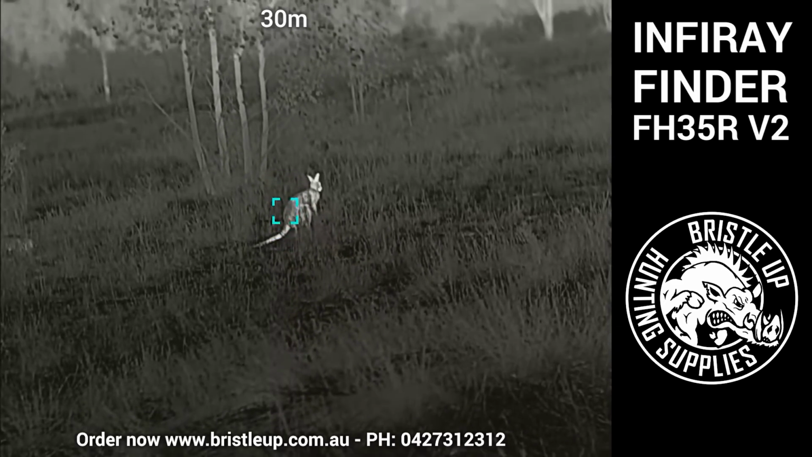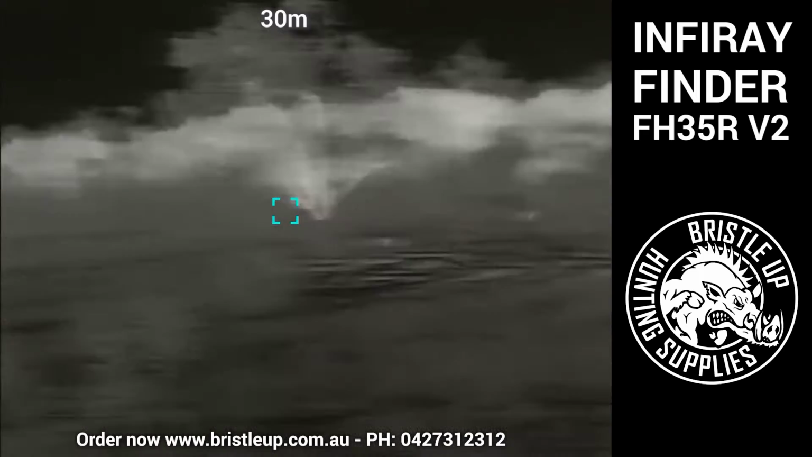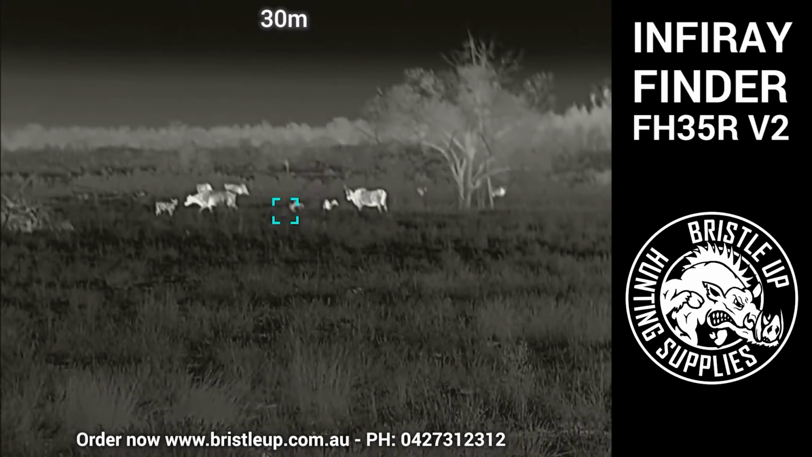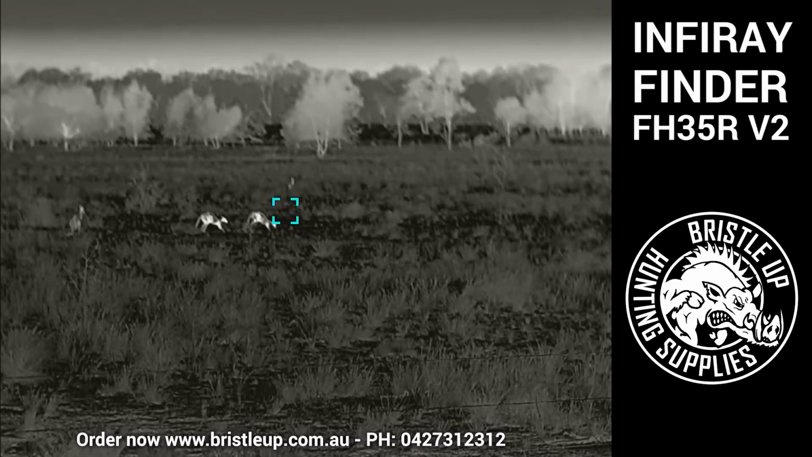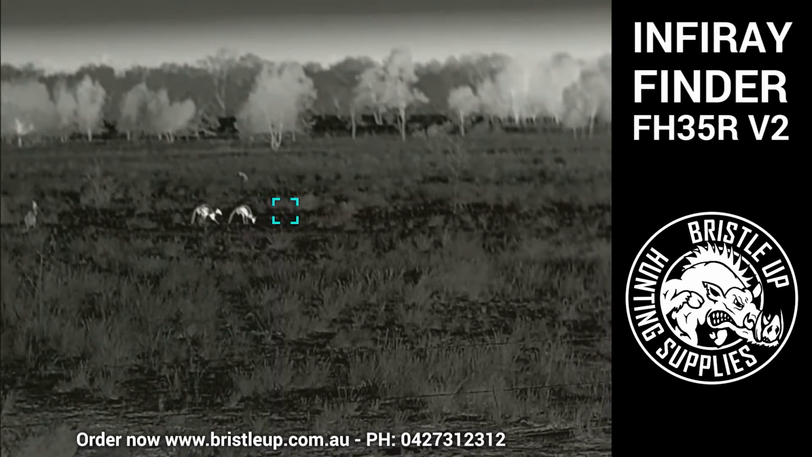And then we're just having a bit of a look around out in the paddock there further. As you'll see, the image quality further out is a bit blurry, and that's because I had it focused for closer. So I'll adjust it soon so it'll clear up stuff in the distance. I do recommend focusing your thermal to about 100 meters if you're spotlighting.